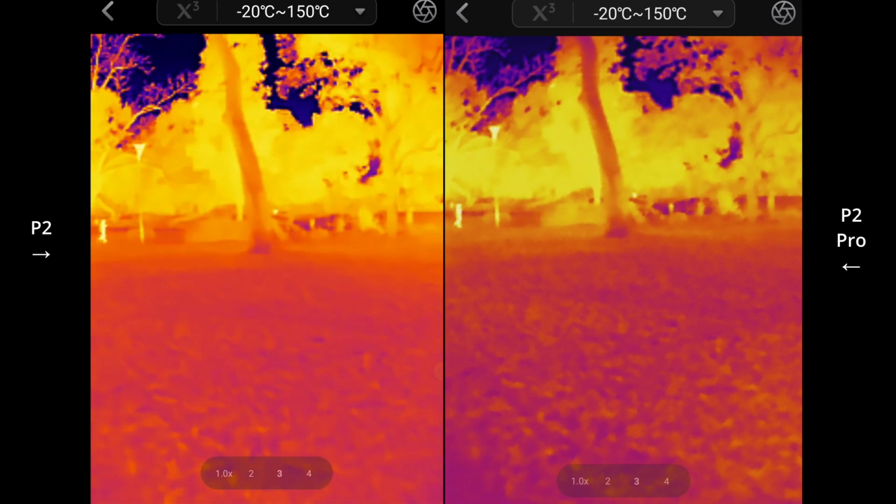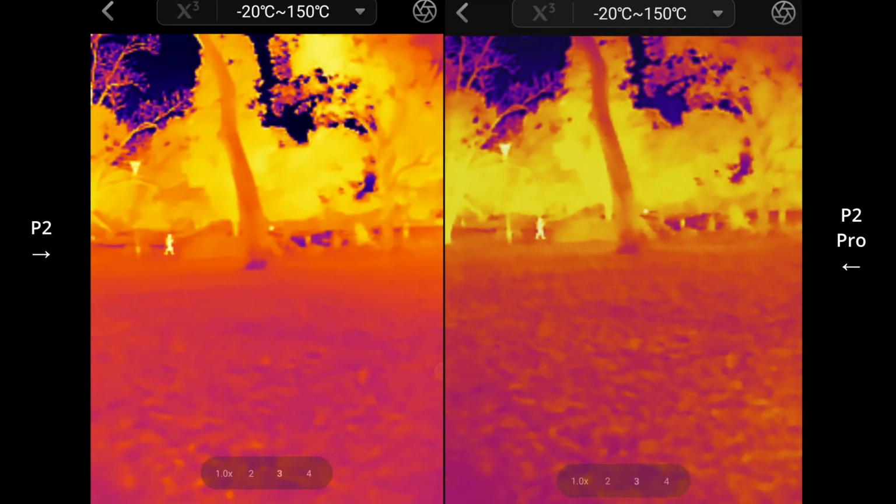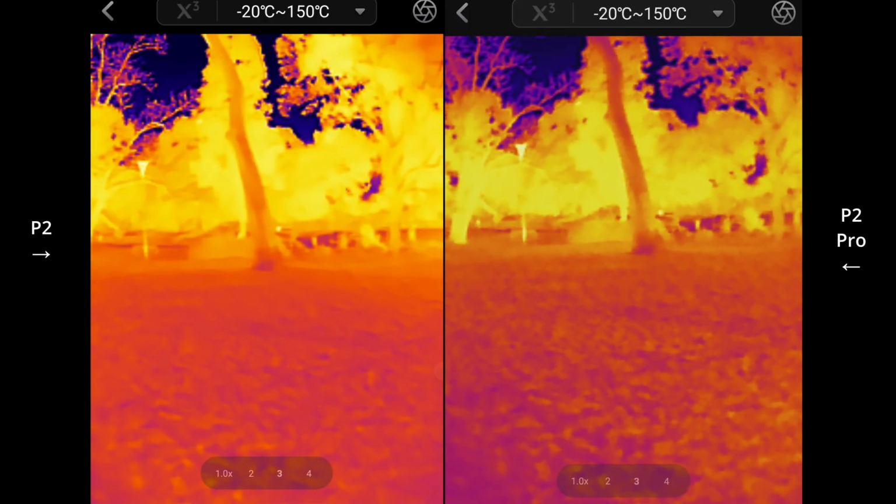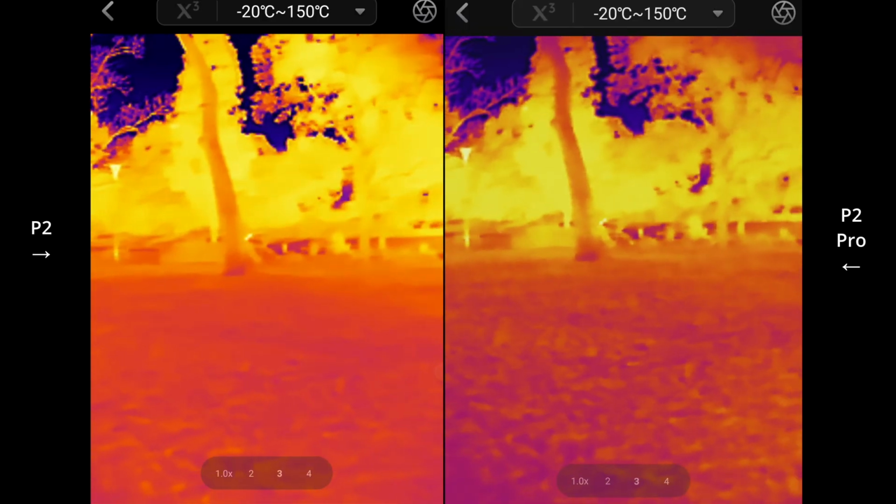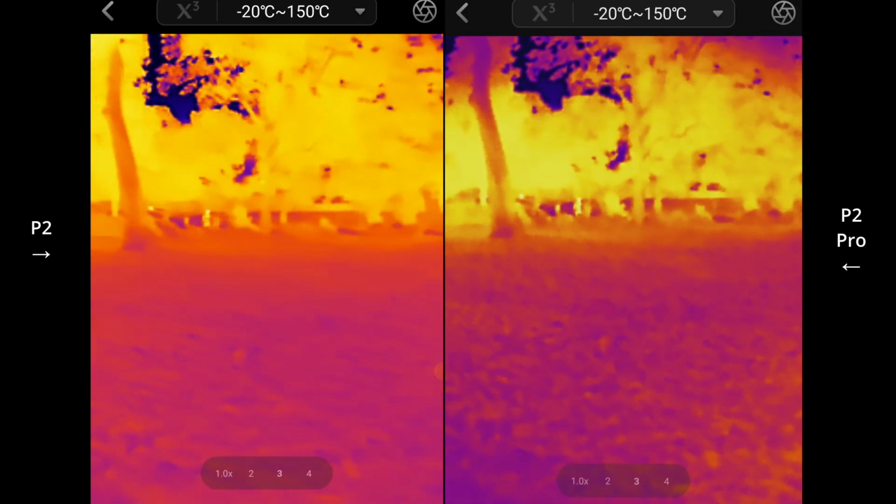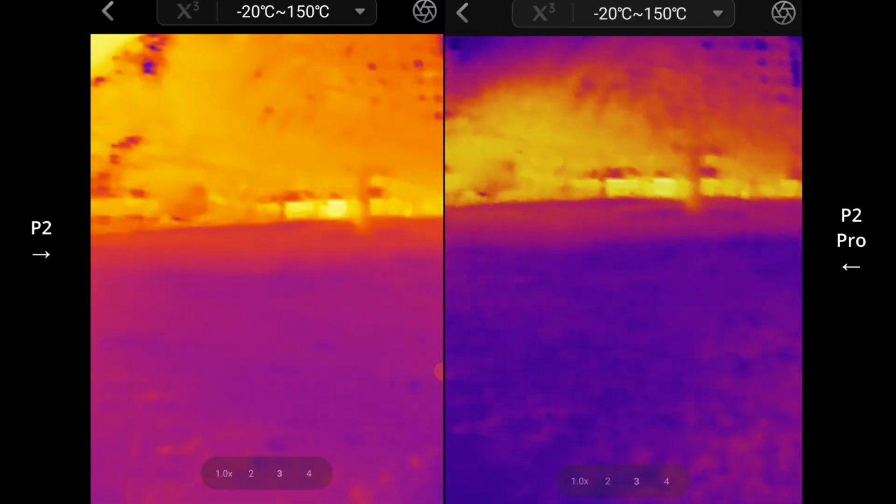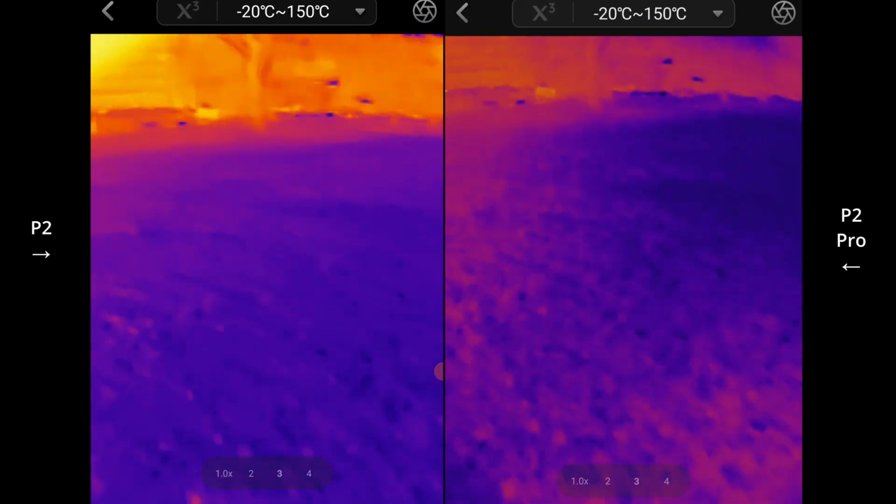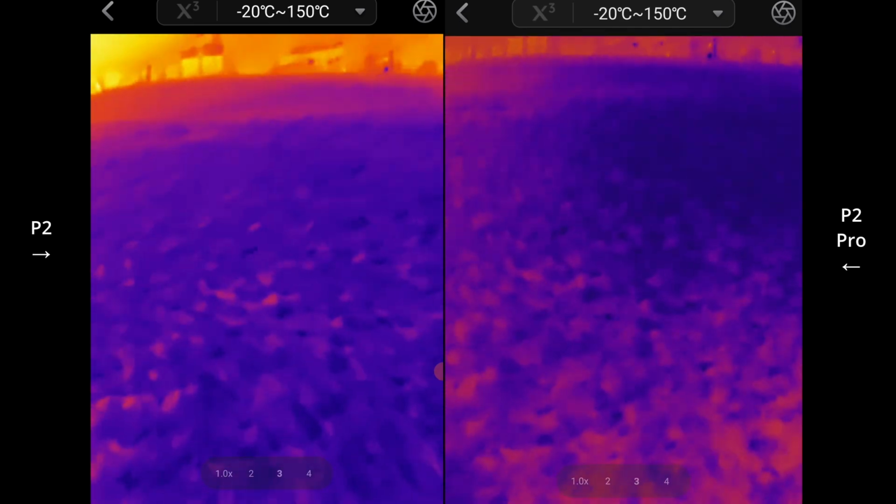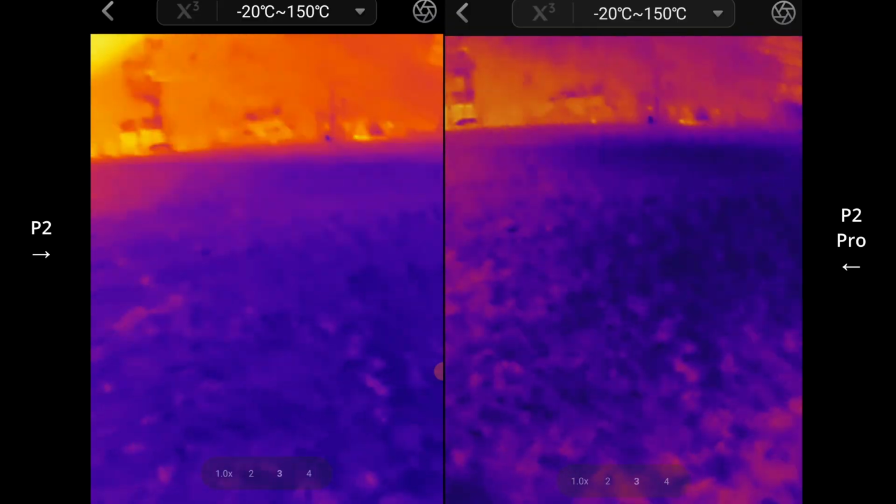I wonder if I can mess around with the contrast a bit. Higher contrast. Keep in mind that I'm in a pretty urban area too. Yeah, if you're living in a location that's hotter, you're going to have trouble.